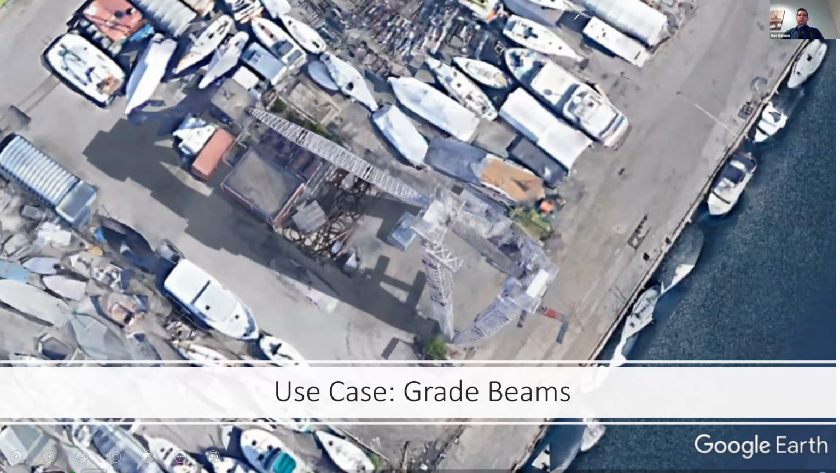Okay, here's another great, unique example. This was a project where we were called in to help identify grade beams. Reason being is this particular crane was used to take boats in and out of a river. And they wanted to evaluate the conditions of the grade beams to see if they needed to take the entire crane down or if they could leave it up. And so what they were unsure about is whether or not the as-builts actually matched as built.